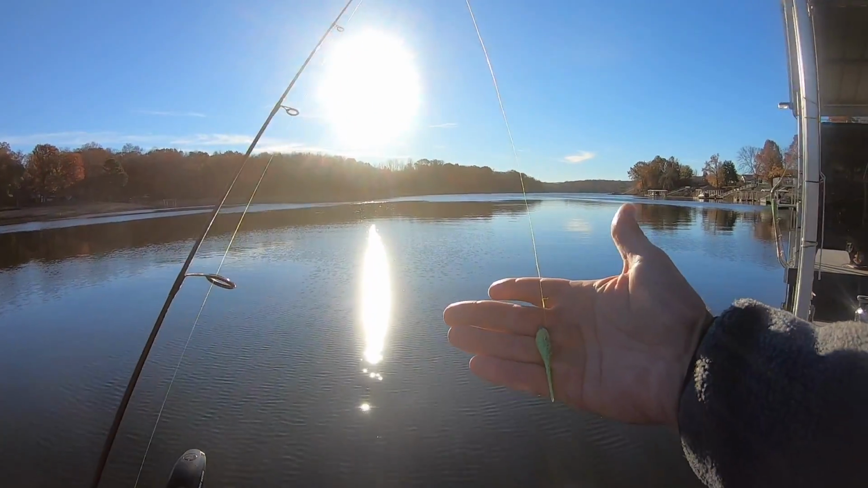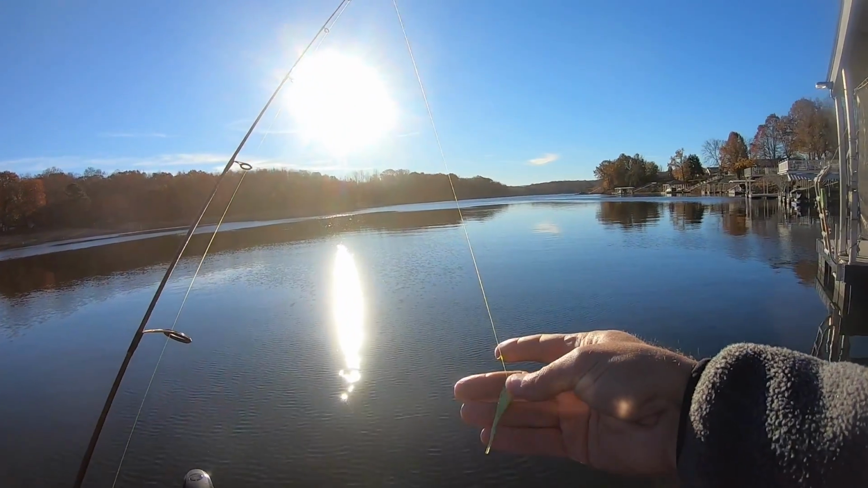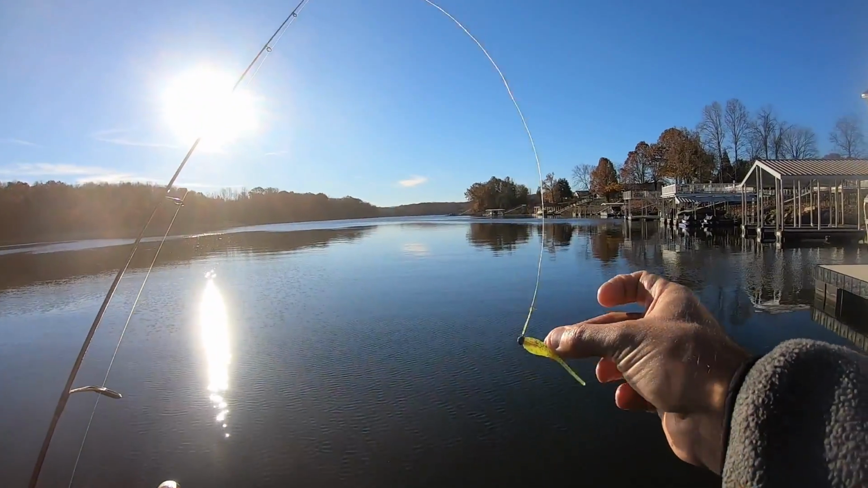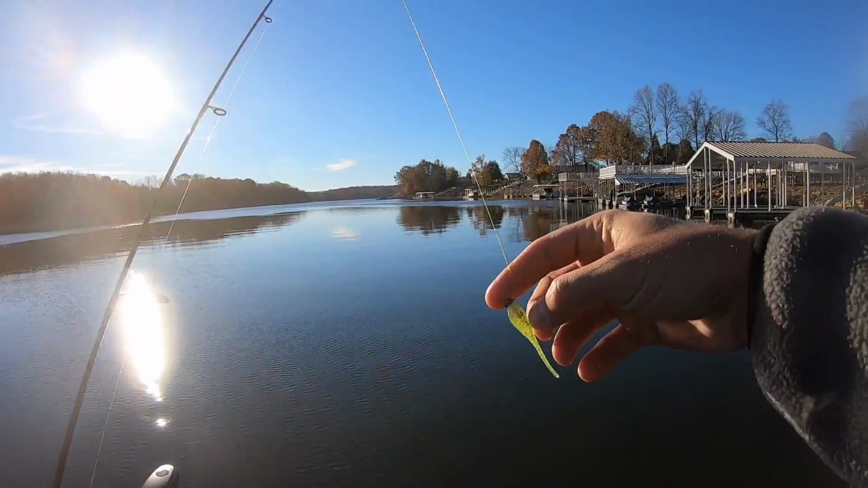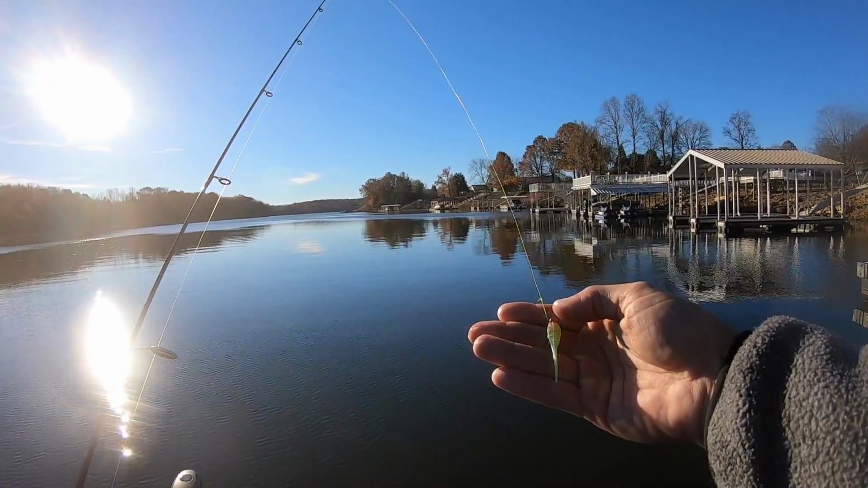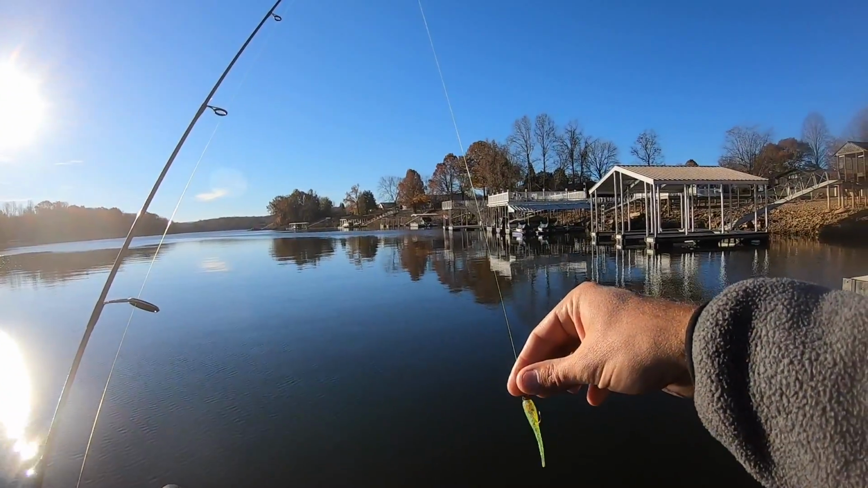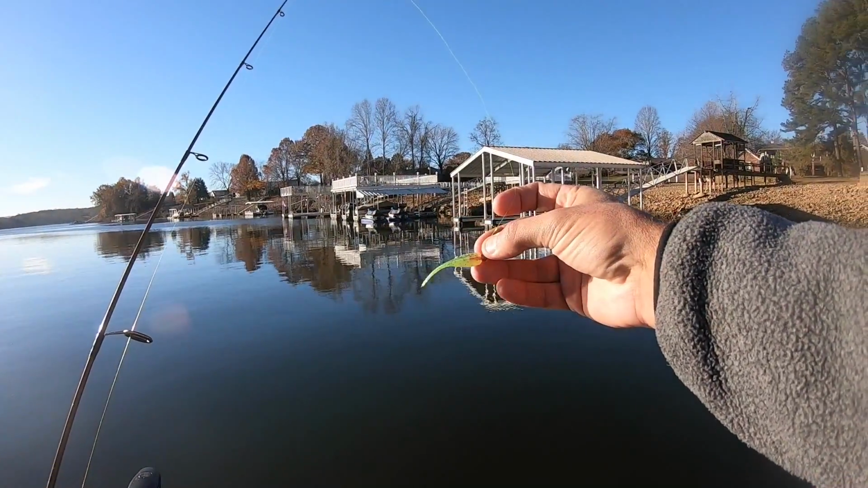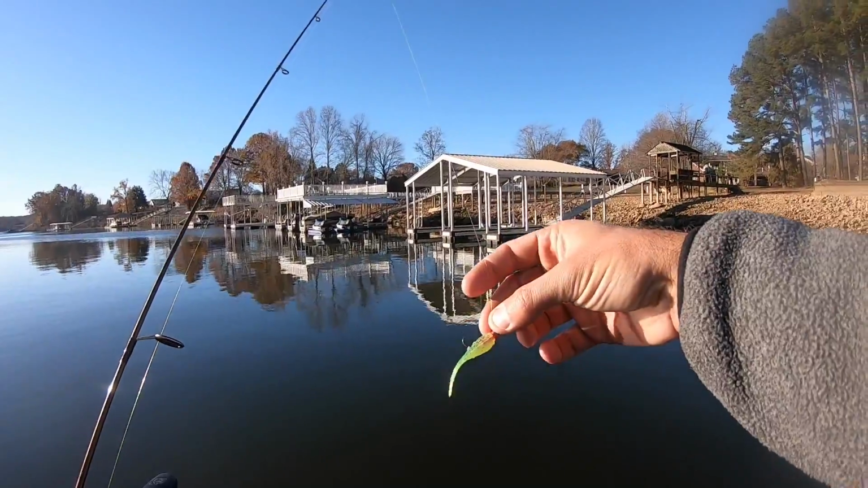I started out with a 1/32 ounce Mustad jig head. It was red, but I beat it and banged it off these docks, so it's missing about half the paint, but it doesn't matter. I've got a chartreuse colored Bobby Garland. It's got some black flake in it. I'm not sure what that color's called, but it's sort of a translucent chartreuse with black flake.